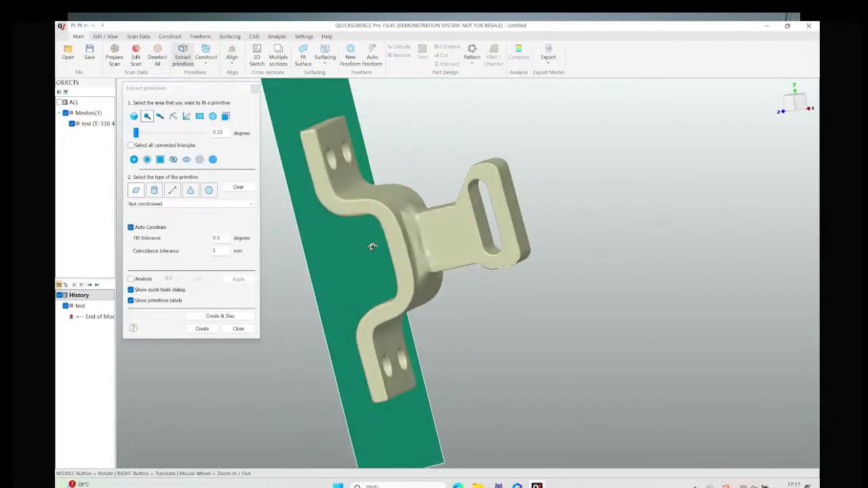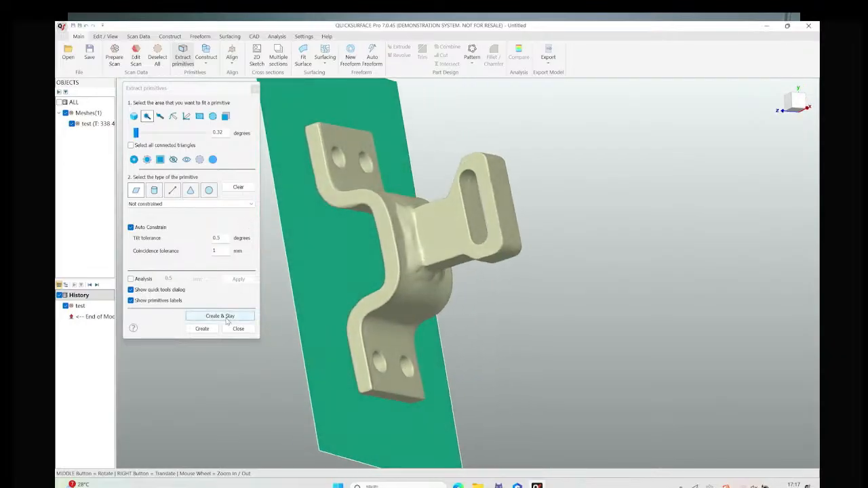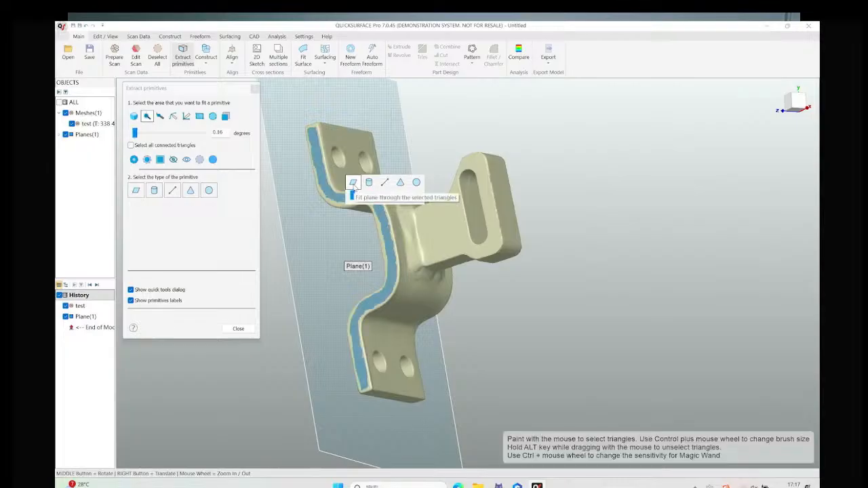Then we can create a fitting plane. Imagine it as the floor of this coordinate system. Okay, after the base is created, we can create other fitting planes, like the side, and also find some elements on the mesh model that are helpful for us to create a coordinate system.